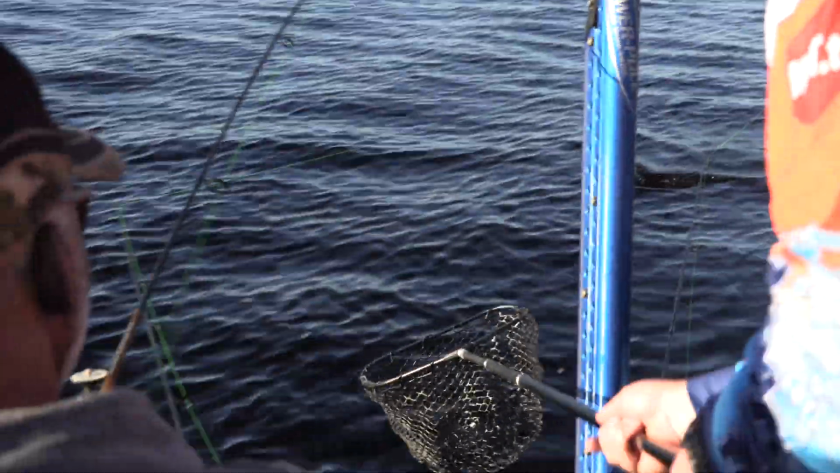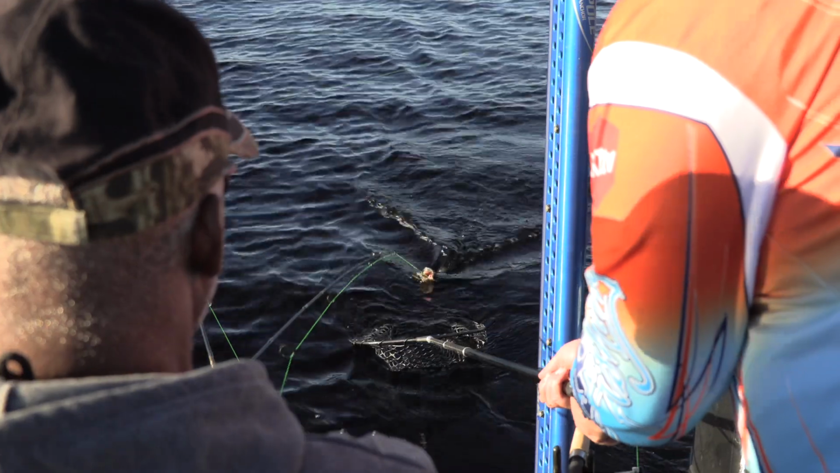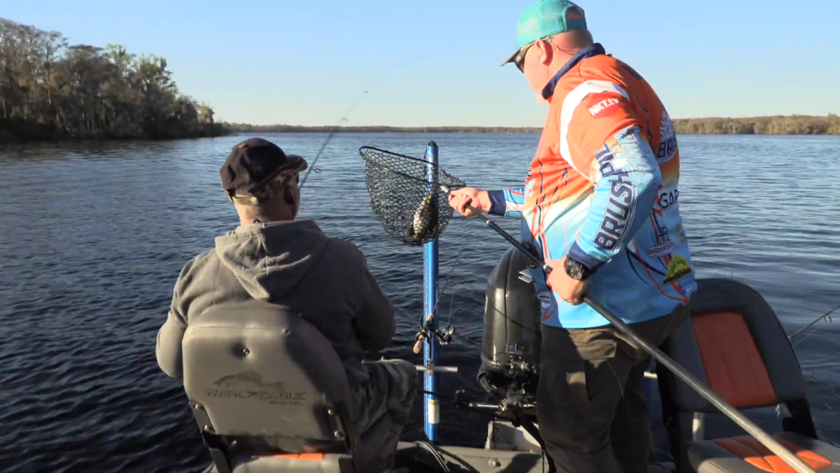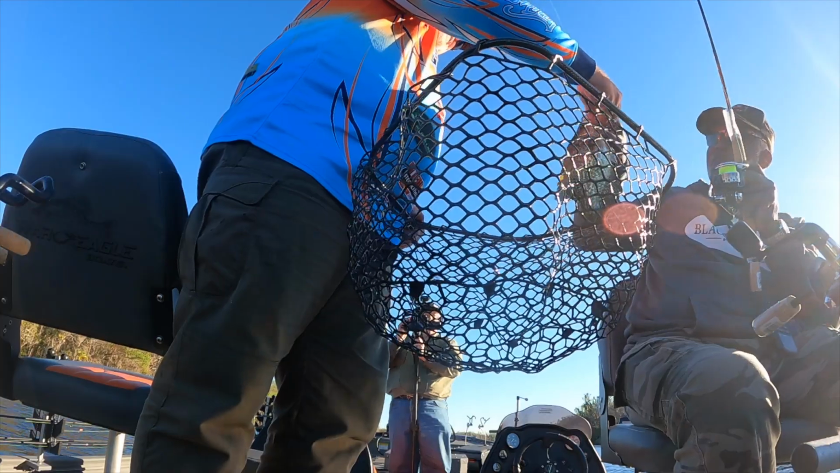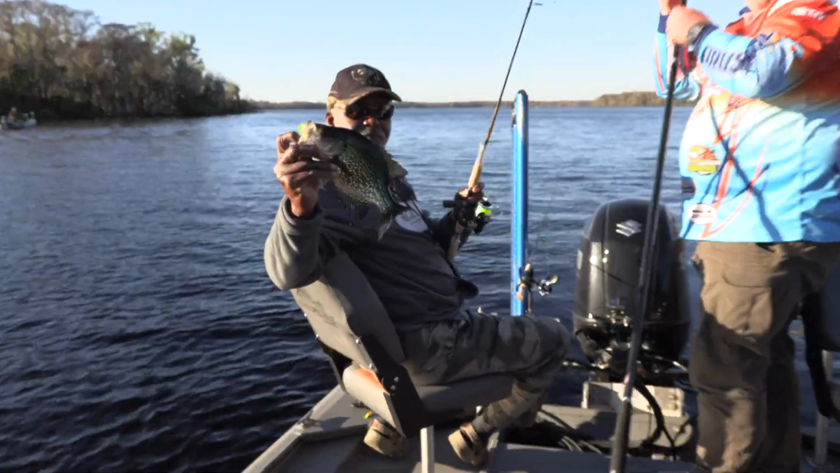See if I can keep him down so he don't jump again. Bring him right in there. There we go. That's a good one. That's the second big fish on the slab curly, I believe. How about that? Not bad at all. If I can grab him. The old slab curly. Again, a bigger bait, a lot of action.